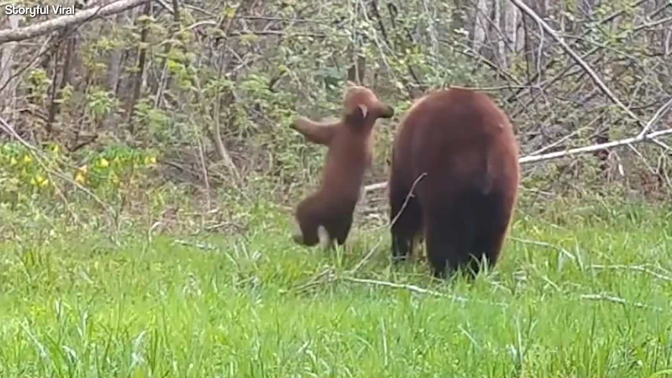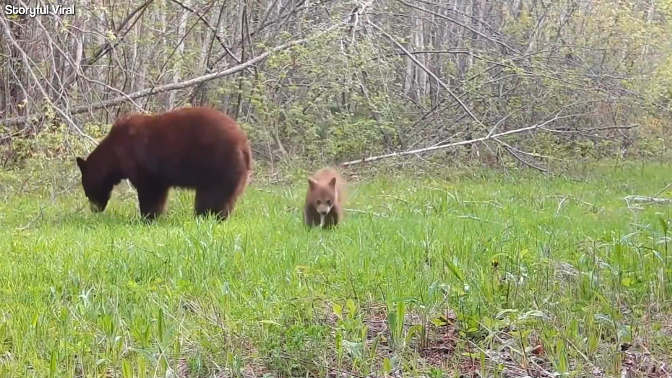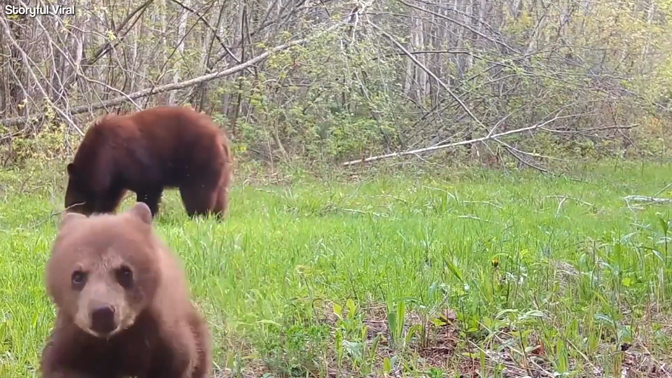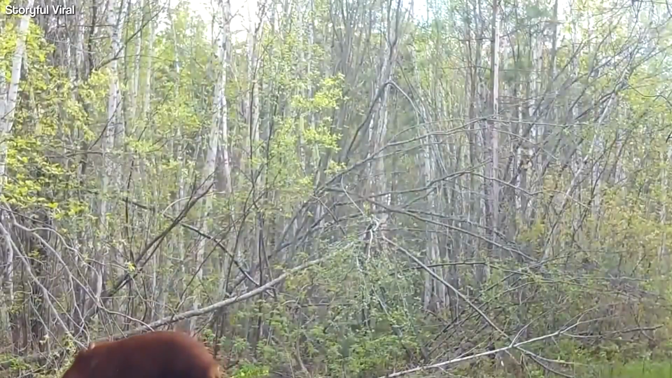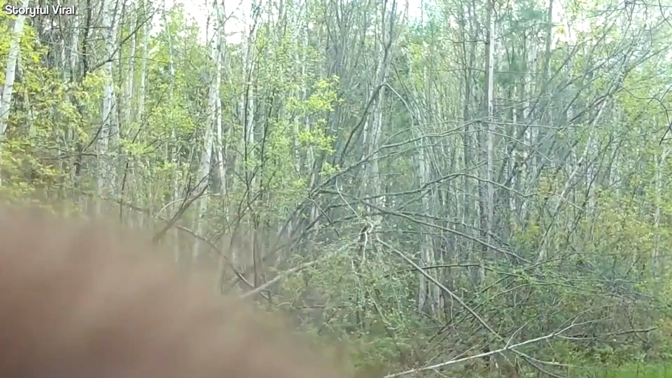The baby bear is behaving exactly like a toddler in its natural habitat. While out for a walk with his mother, the baby bear apparently spotted the filming equipment and decided to fight it. As his mother went about her business, seemingly unconcerned about her son's destructive tendencies, the cub bit the camera, charging at it with the bravery of a big kid.